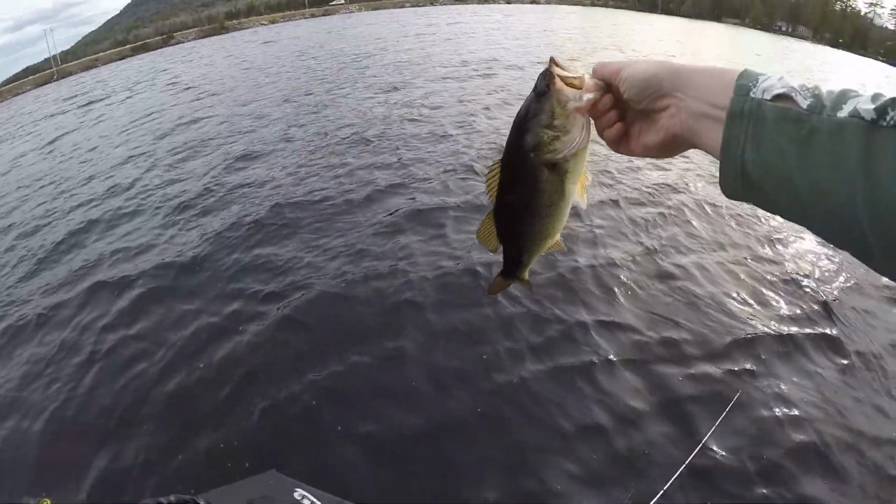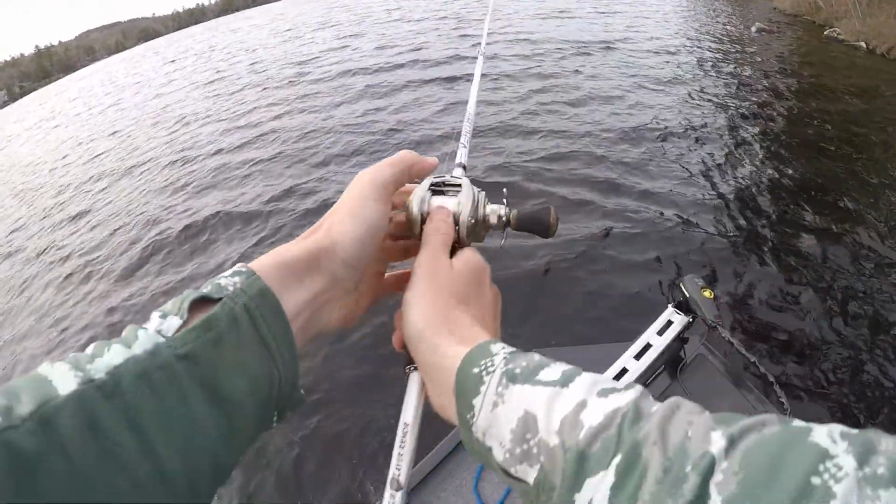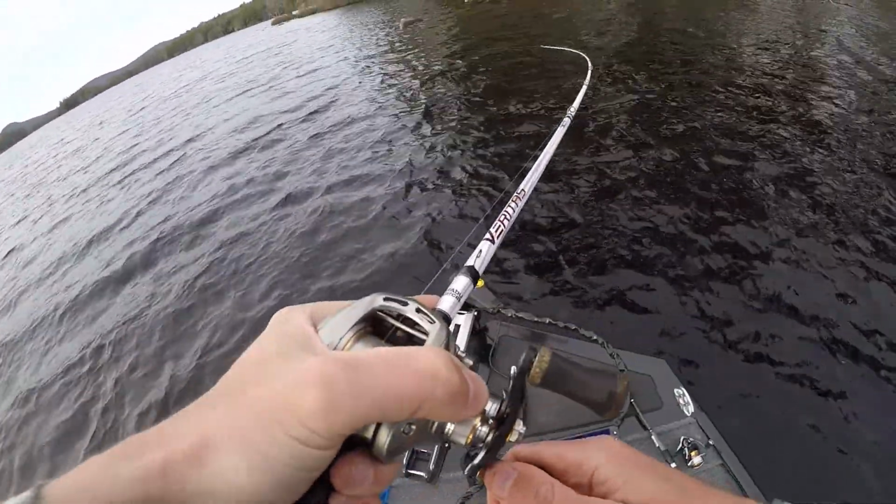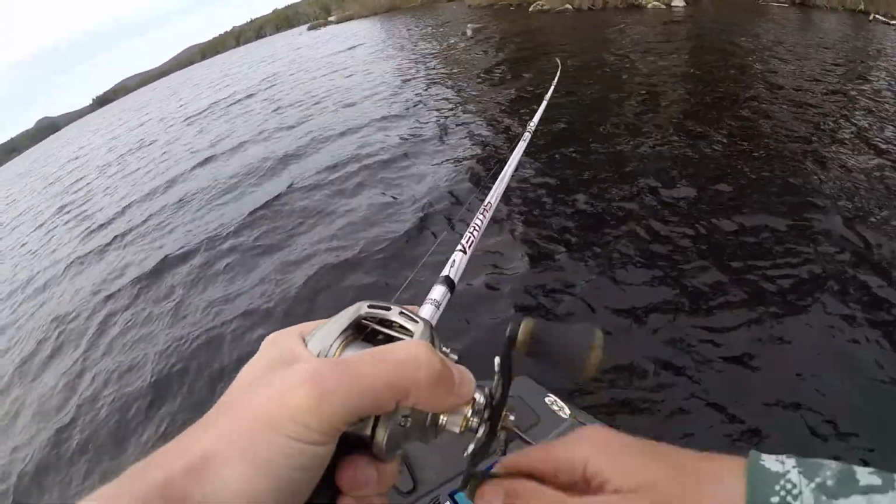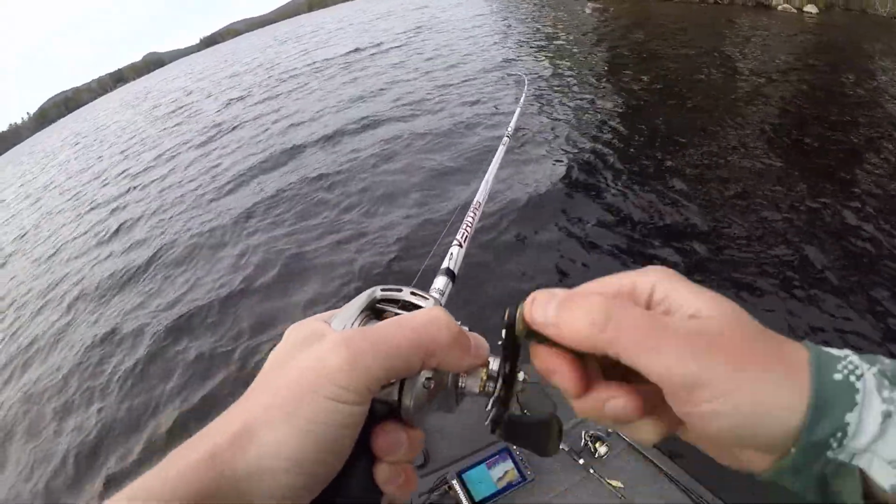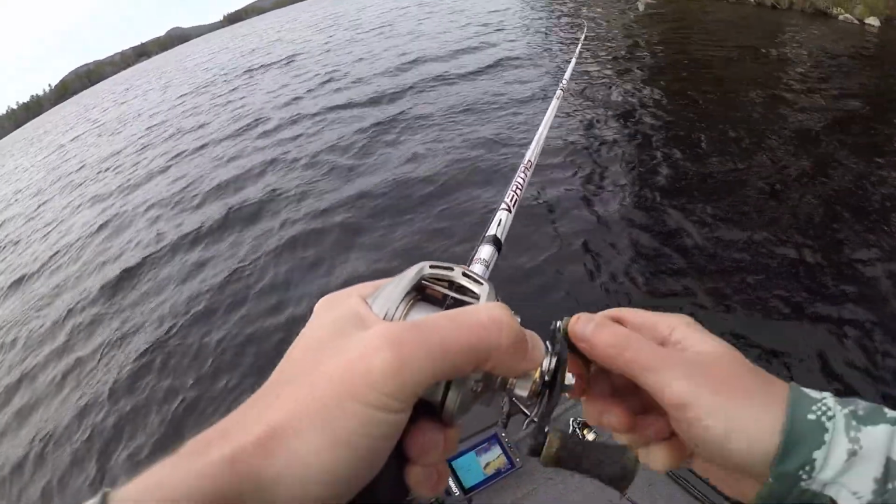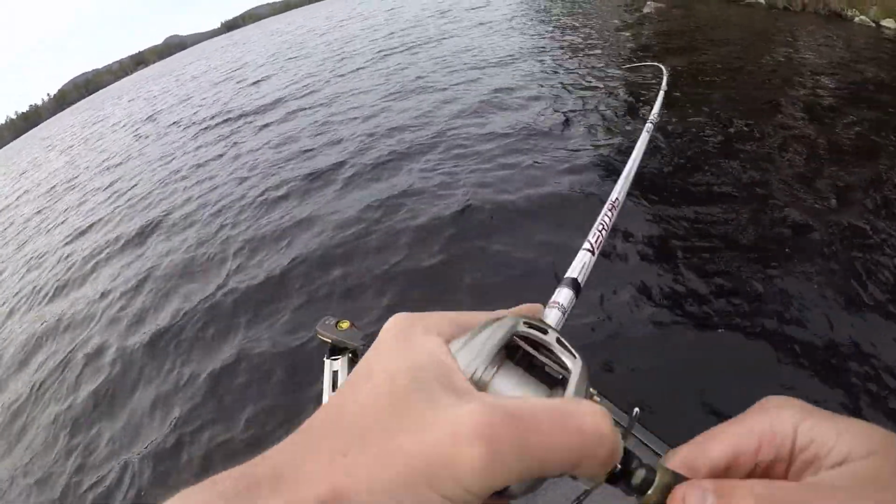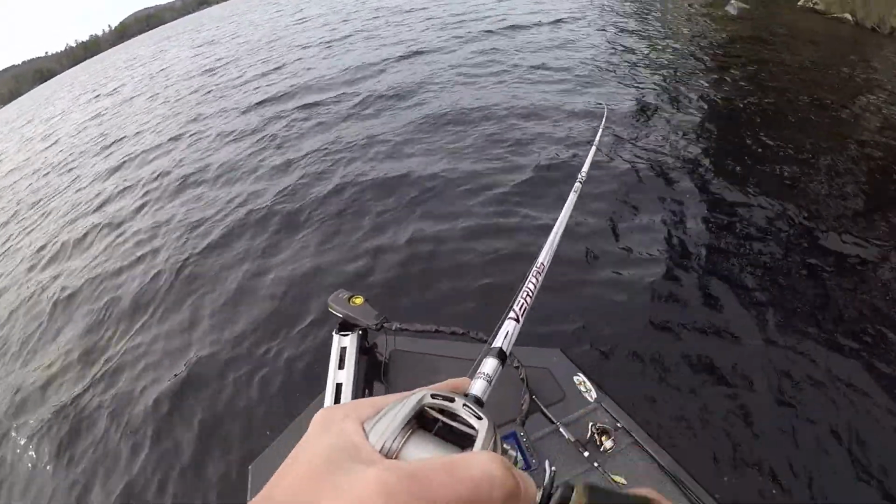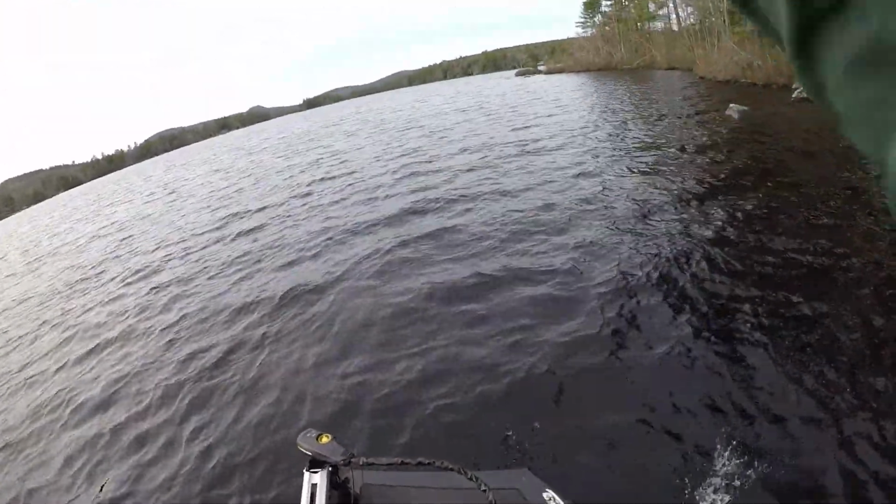Little buck. Lowrance Elite FS. Another one.